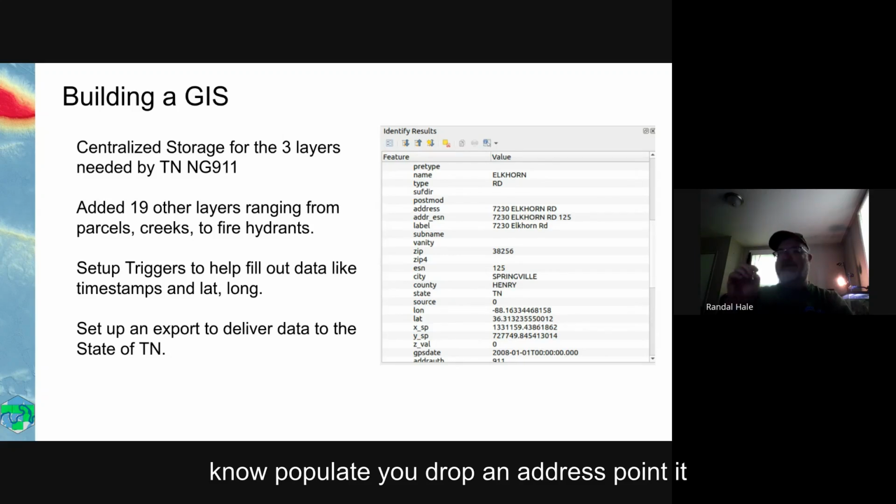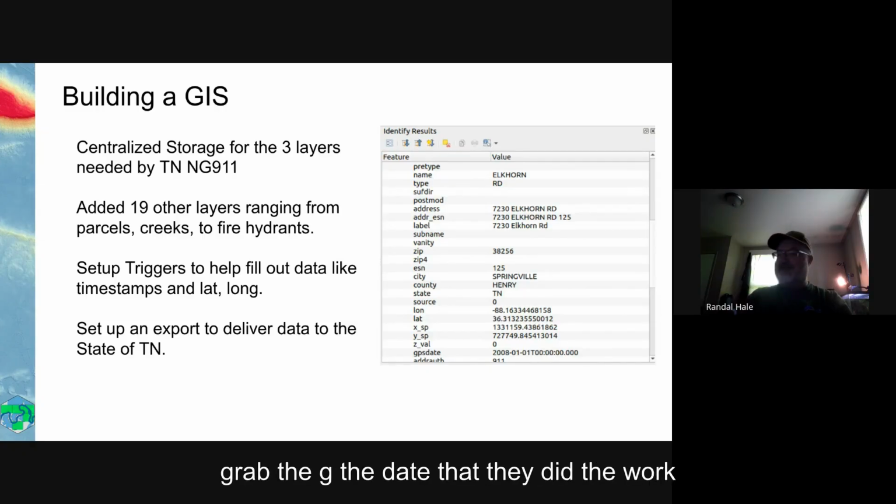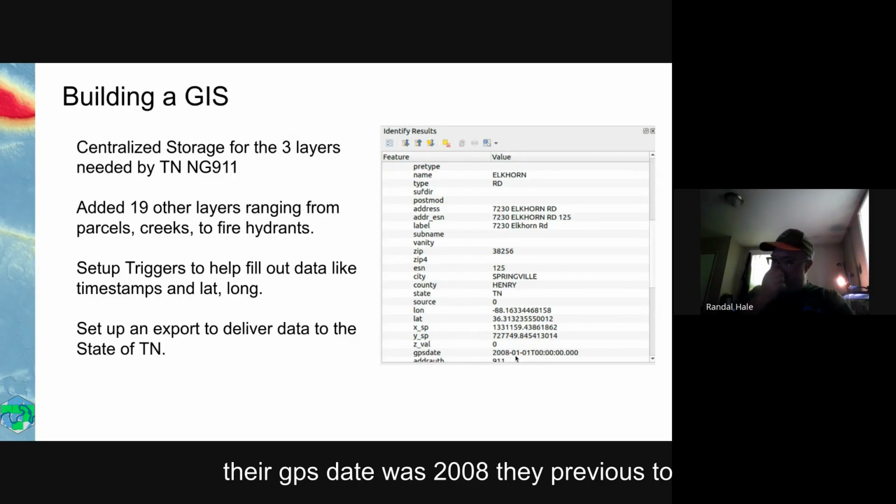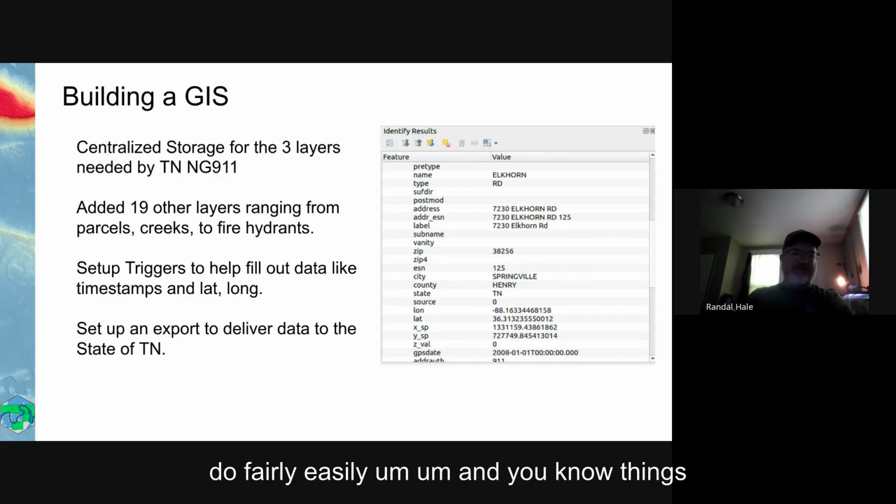You drop an address point, it would grab the ESN layer, it would grab lat long, it would grab state plane, it would grab the date that they did the work. When they went out to collect the data, they now have a date. In this case, you see their GPS date was 2008. Previous to this, when they were using ArcView, it was really clunky. And so there was a lot of things they didn't collect that we can now do fairly easily.